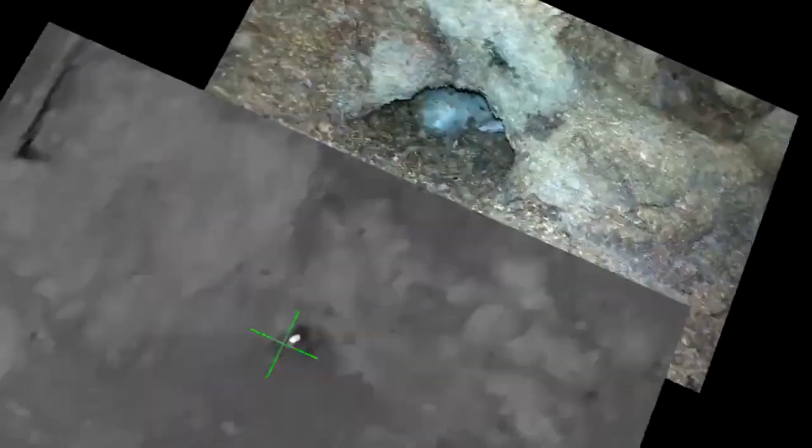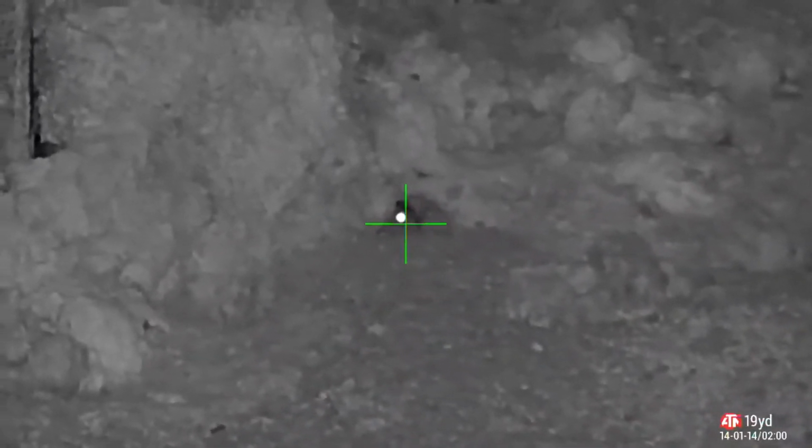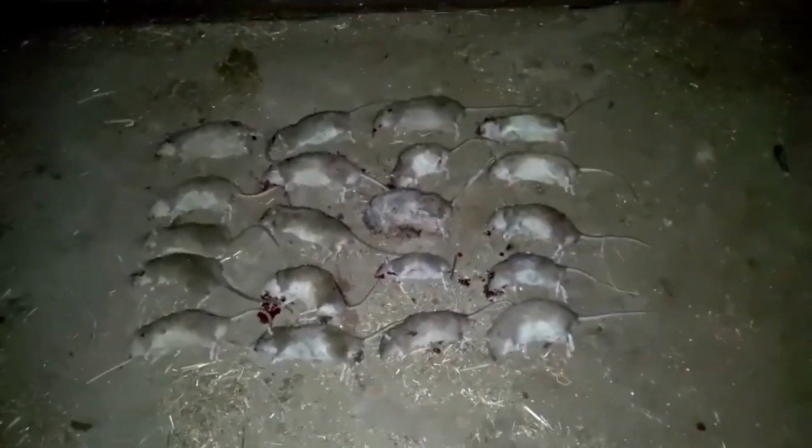That's them at the entrance of the nest, which I dragged out quite easy. This one I probably got about 10 rats with that one shot, and I'll show you why. She was a bit of a bugger to pull out, but I managed to get her out and add her to the tally.